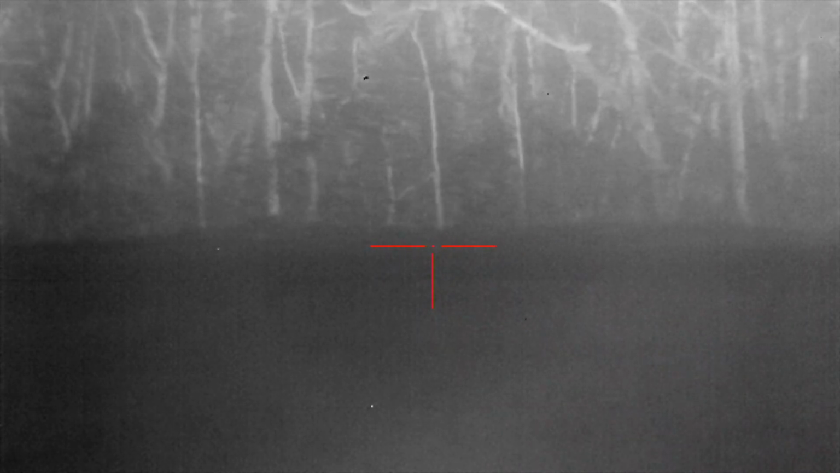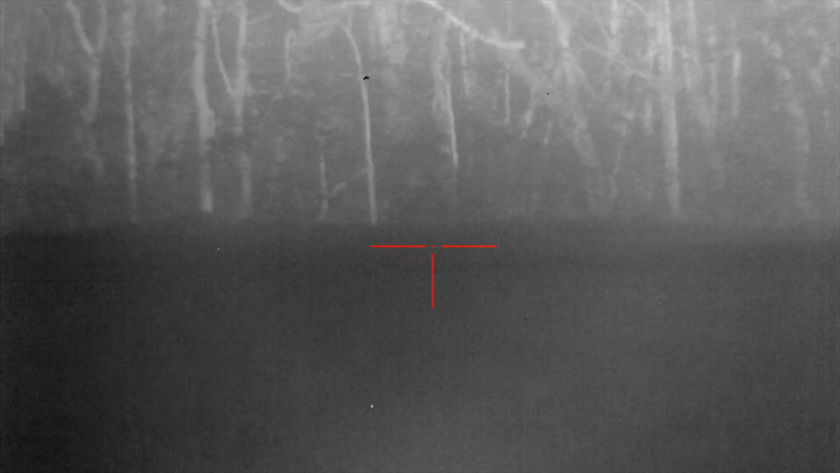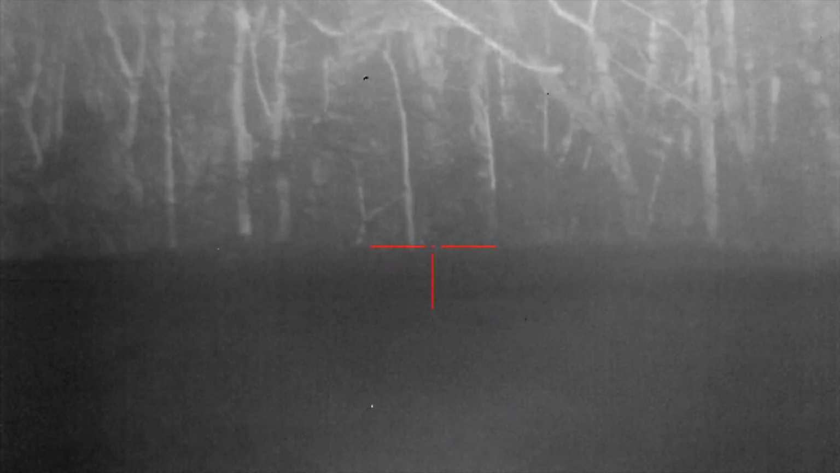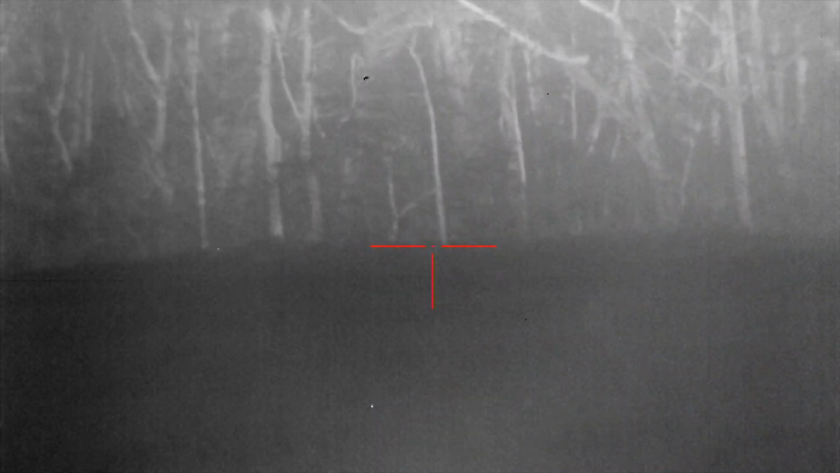Yeah, I see where he went in though. Good shot. I think it looked like he was hit hard. I zoomed out because I was trying to, you know what I mean? Guys, that dog come in silent right there. Son, he was bleeding like crazy when he got out of there. Oh yeah, he was bleeding like crazy. He come in when he got quiet, didn't he? He went in right there at them tallest trees where that little skinny tree makes a V.